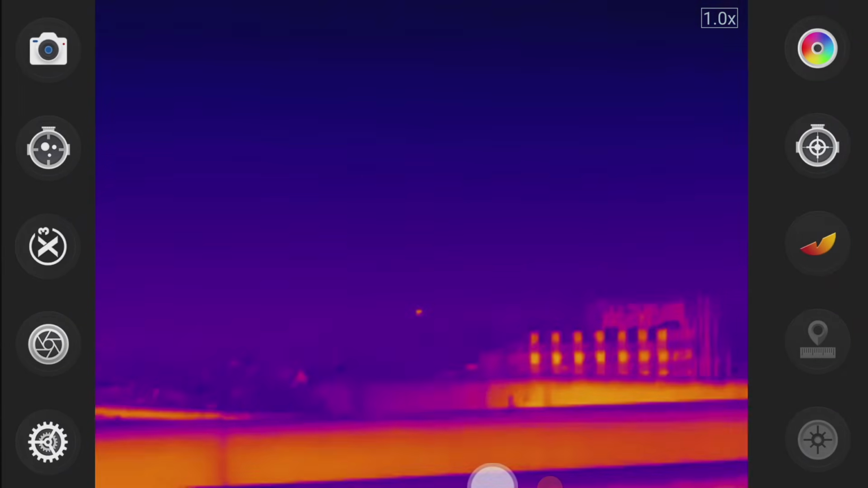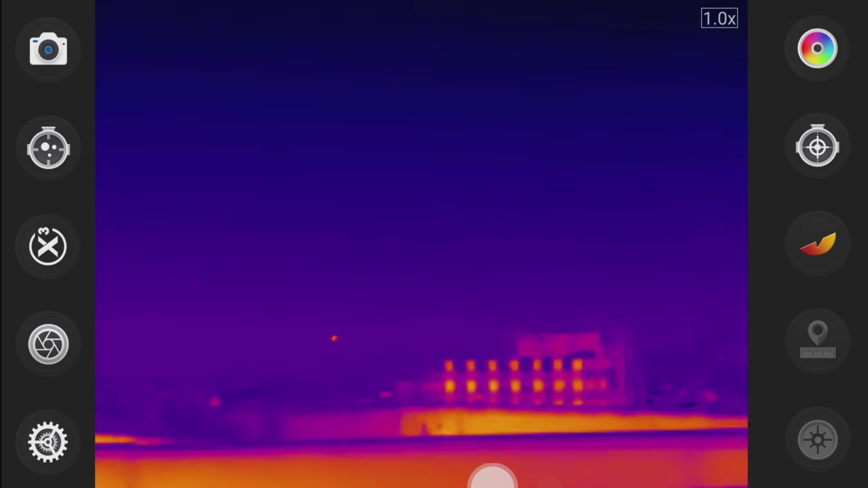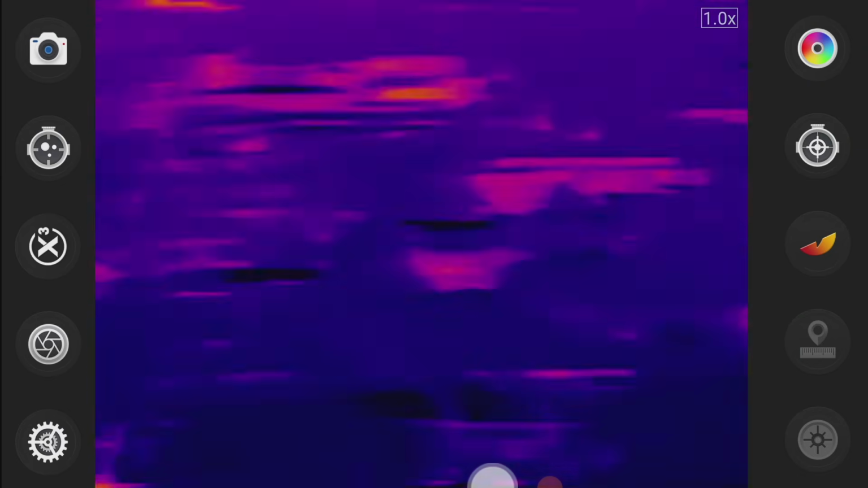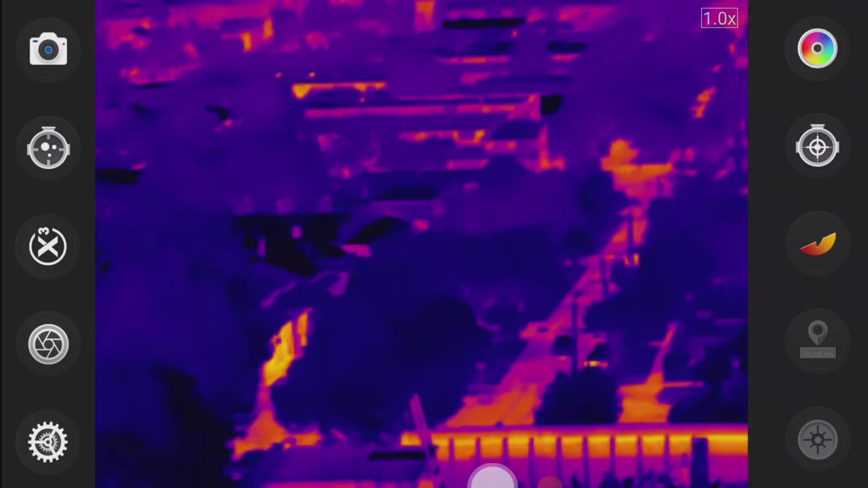Oh, there's a plane up there. Where is it? See if I can get it to show up. Oh, there we go. There's the plane. I guess those are the turbines on the side of the plane that's showing up as hotter. Pretty cool. It's really far away. I want to see if maybe I can spot some people walking around.